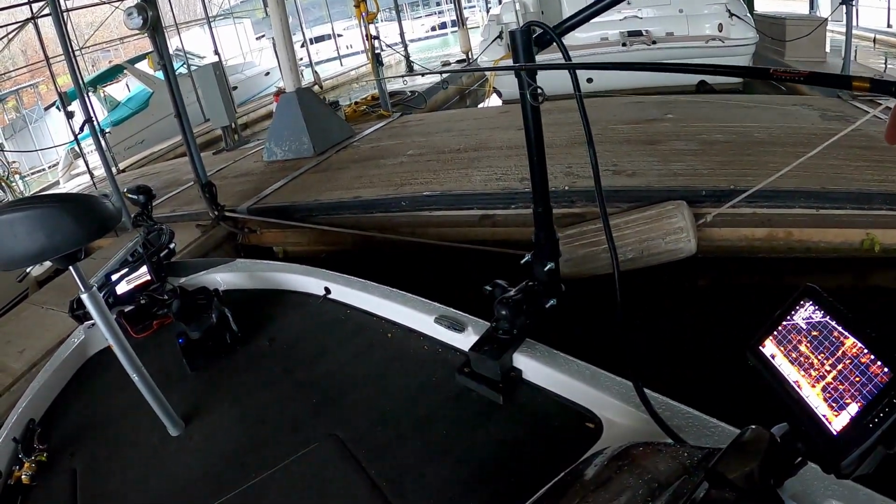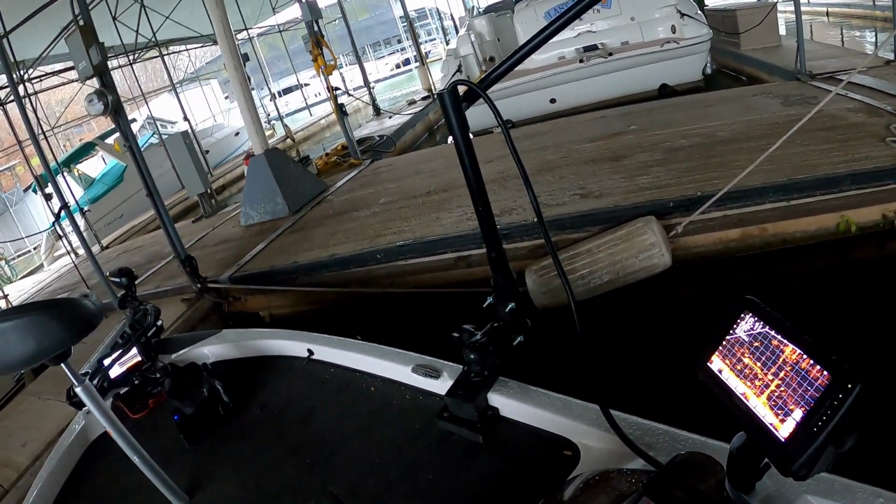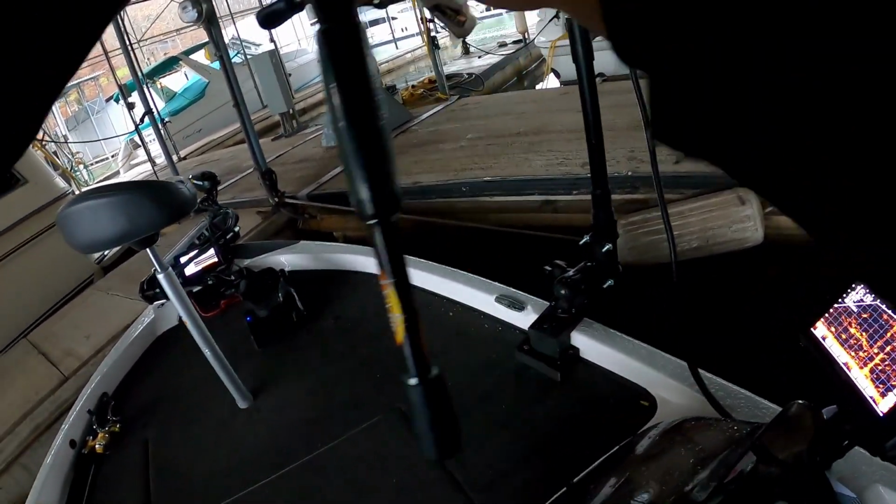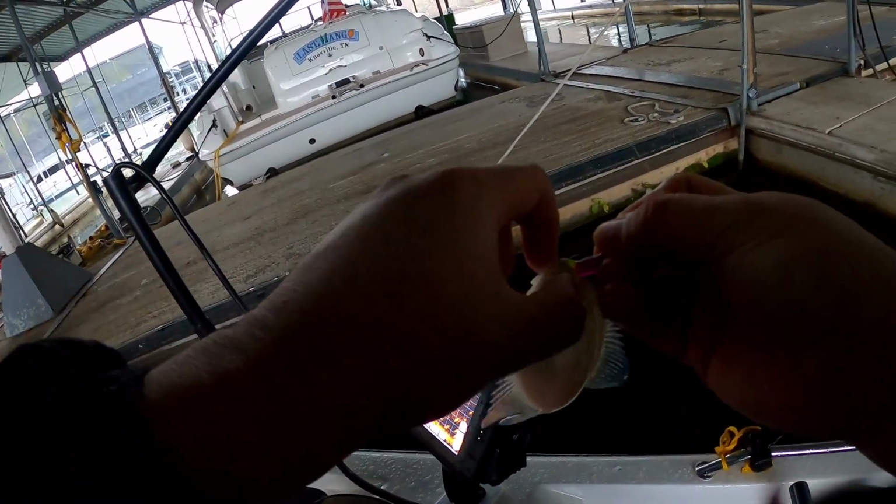I'm actually just gonna stay right here. It's just as easy to fish from back here, which is good for when I take people. That's what I'm trying to see. This one, you hit like a big one. He was just mean.